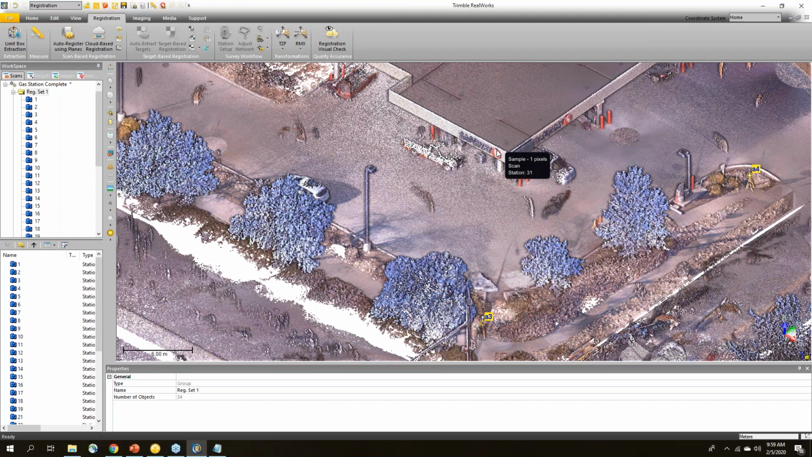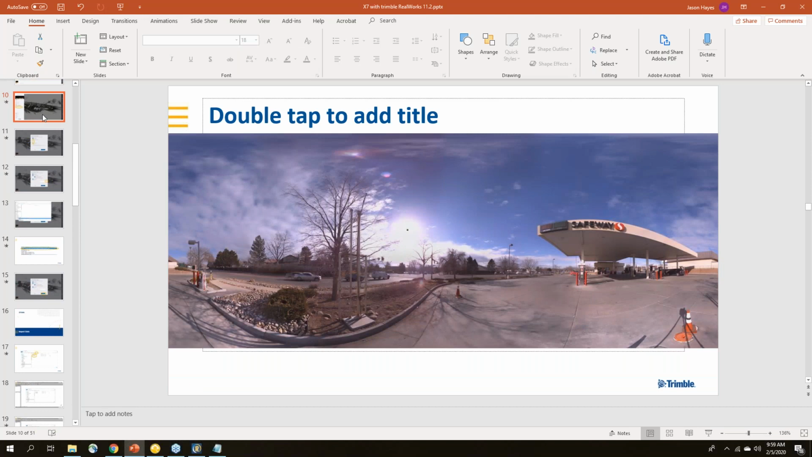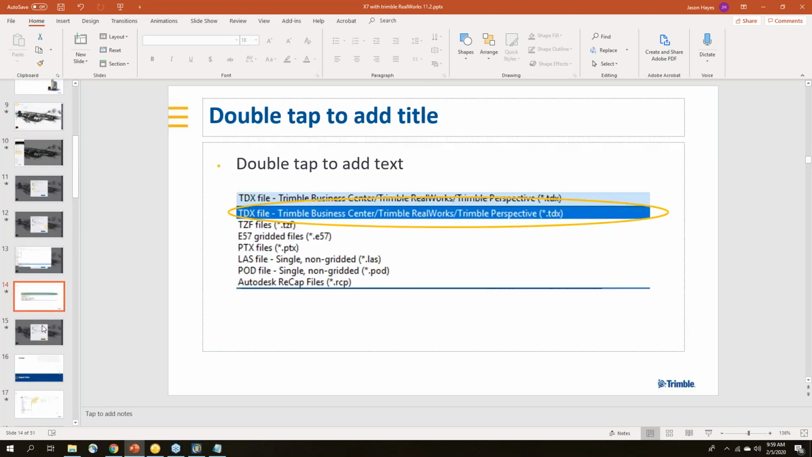All right, last question. Can I use other software such as Autodesk or Revit, or only with RealWorks? No, you can use any software you like. So Perspective, you saw that we had the different export file formats. Where was that screen? Here it is. So you can see that we have POD for going to Bentley. We have ReCap RCP files to go to Autodesk. So you can export it out and bring it into any software through one of these.